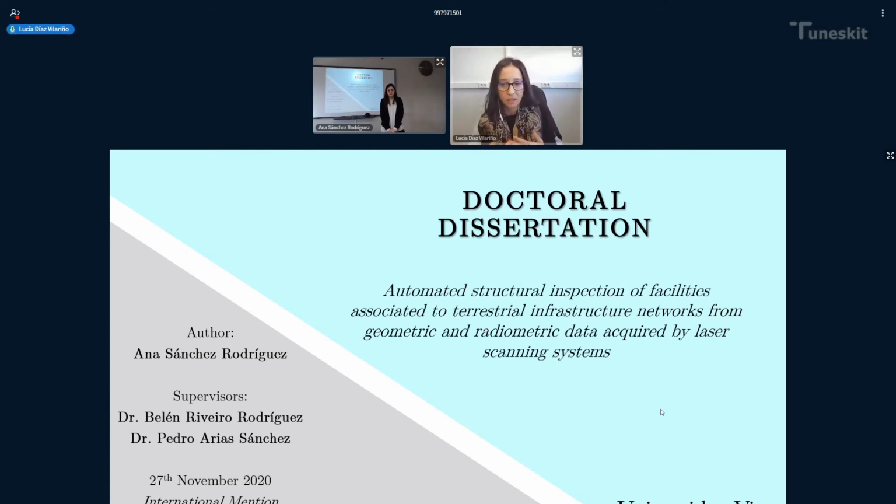So my first question is not a question itself, it's a question and also a suggestion, and it's related to scan versus BIM. Instead of using a plane as an ideal geometry for comparison with the point cloud, why don't you use a BIM model?